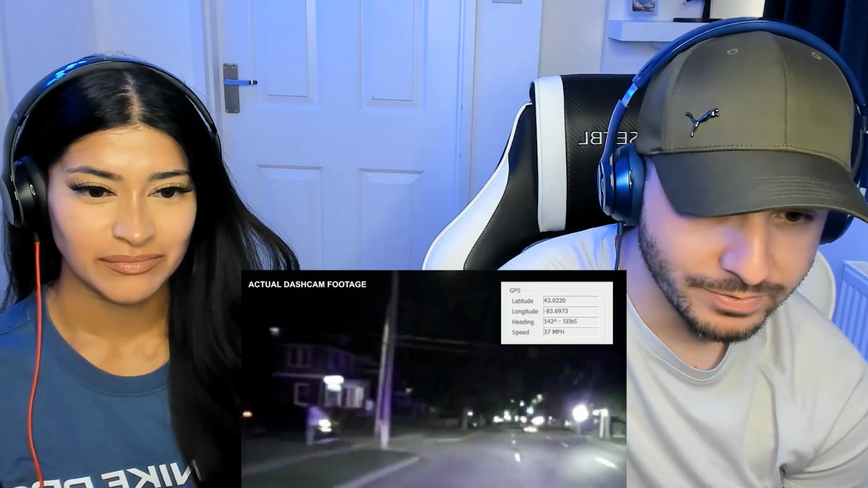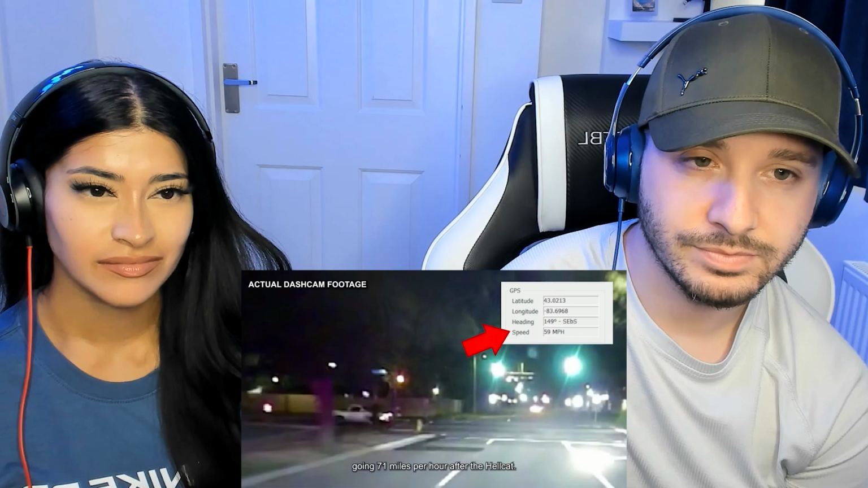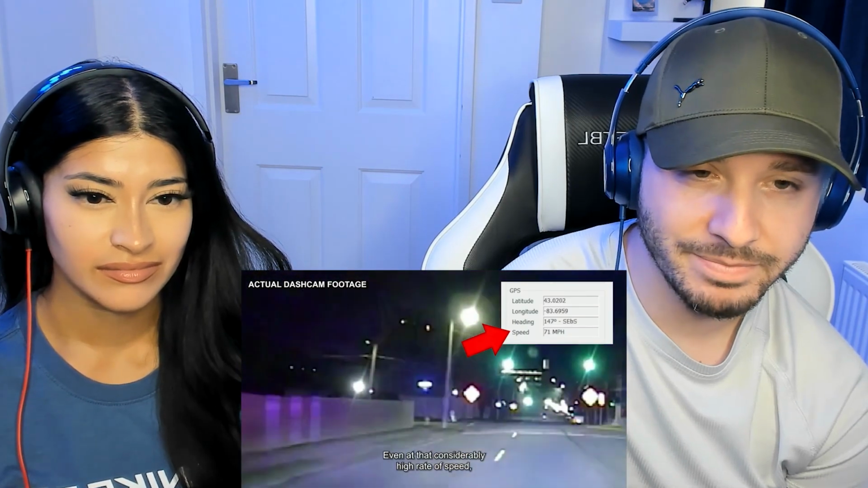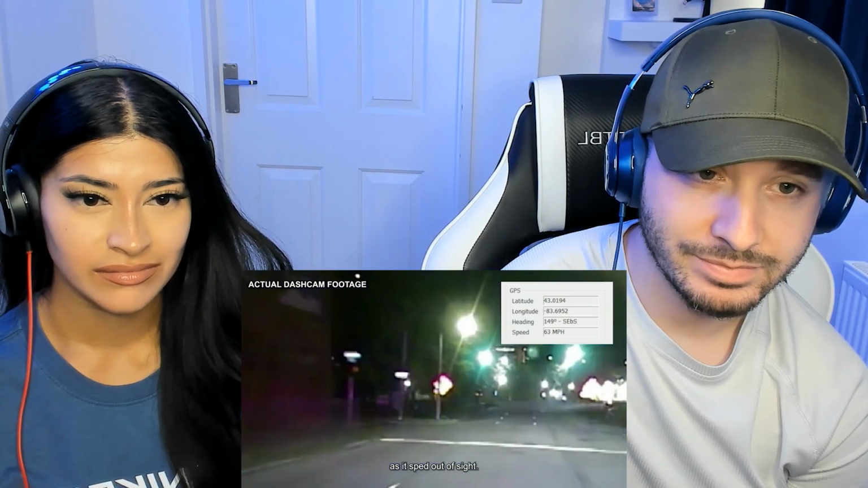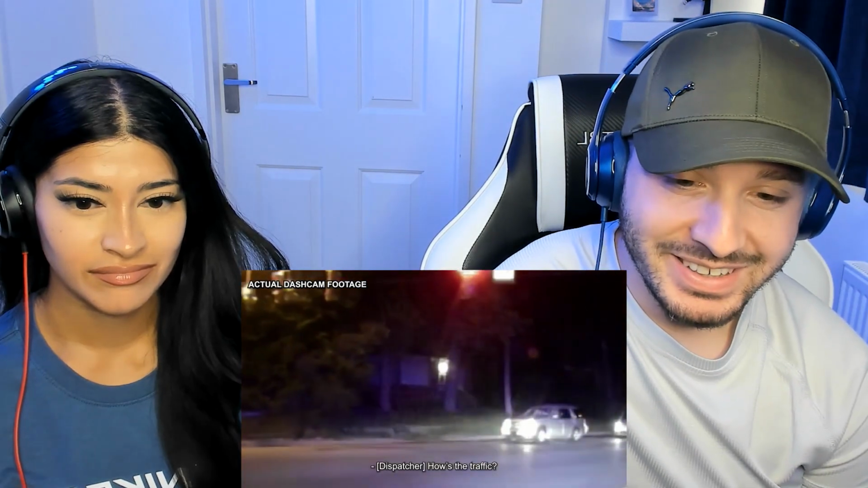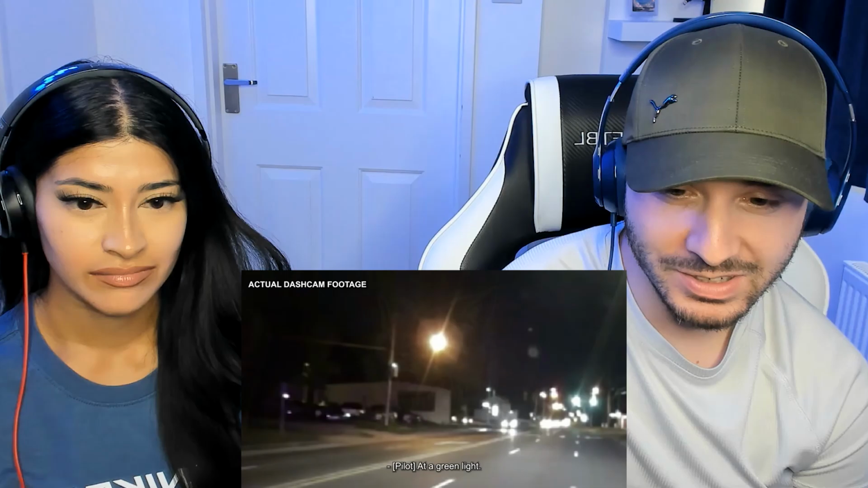Yeah, he's off. At its fastest point, the police cruiser was recorded going 71 miles per hour after the Hellcat. Even at that considerably high rate of speed, the Challenger was still going at least twice as fast as it sped out of sight. 120, 130. Insane. Some reckless driving.